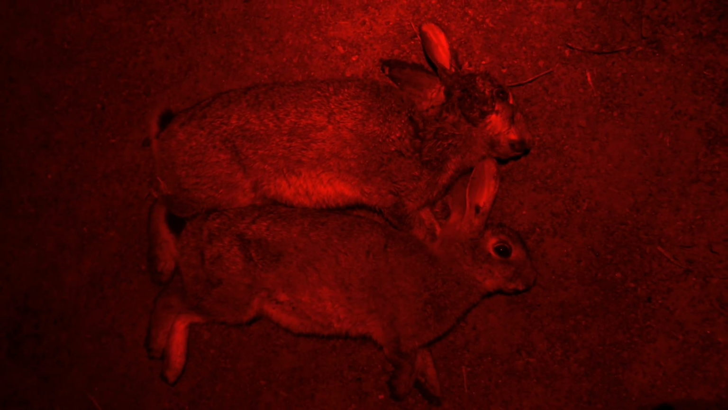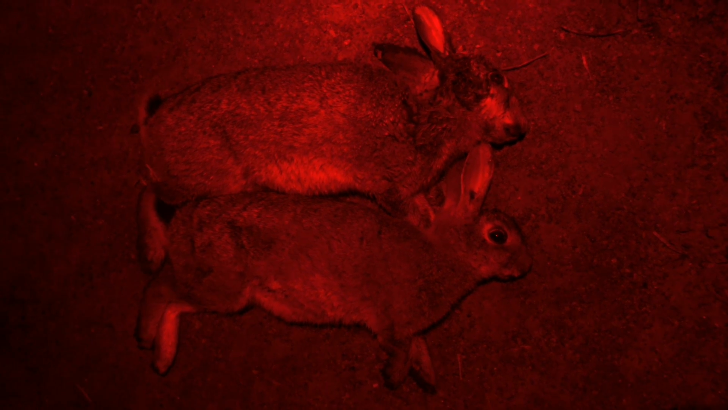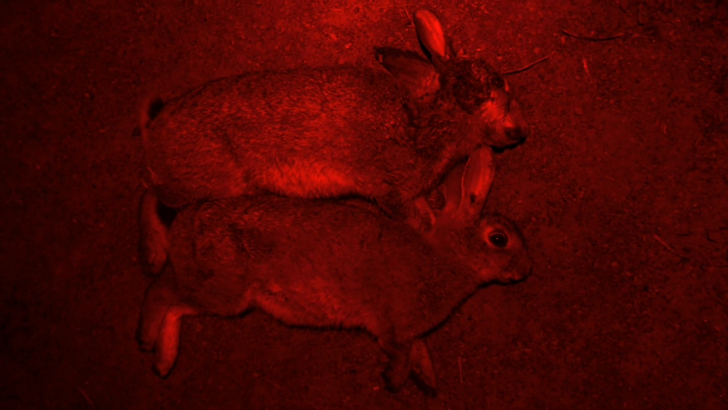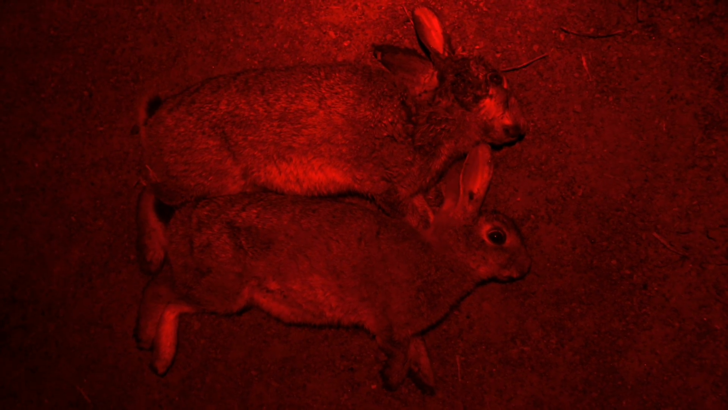I'm getting a heap of really good headshots on these rabbits tonight, so I'm going to take as many as I can carry. I've got a little bit of a pile in another spot that I can get the car down into, and yeah, I've got a mate from work that wants some and I'll take the rest.